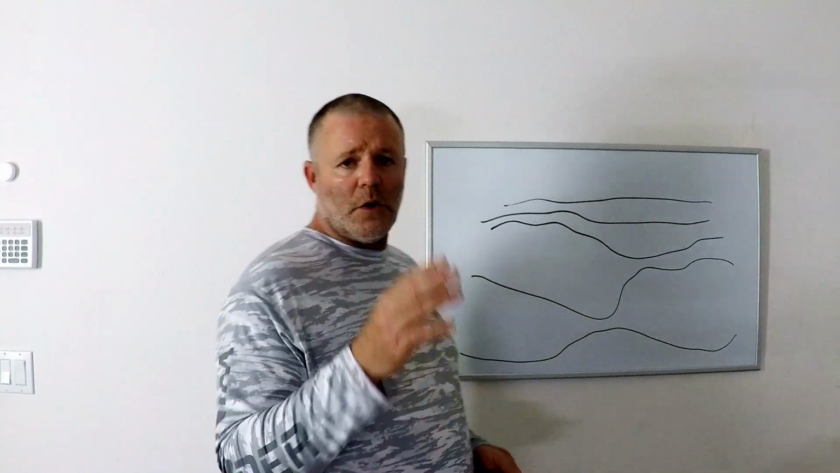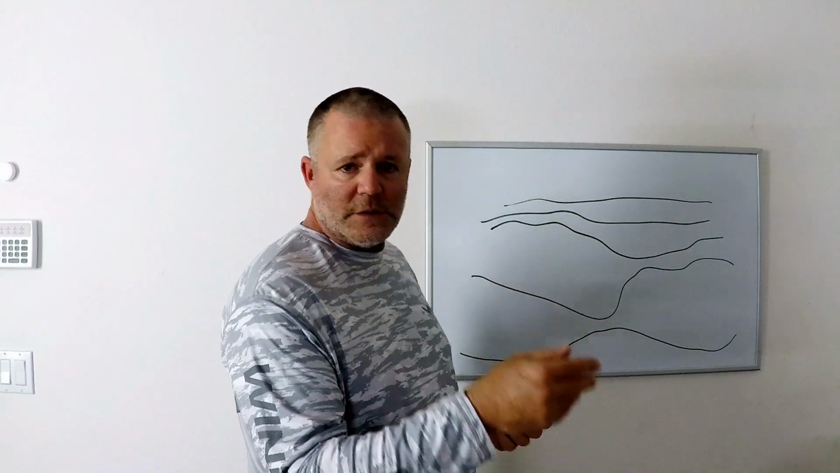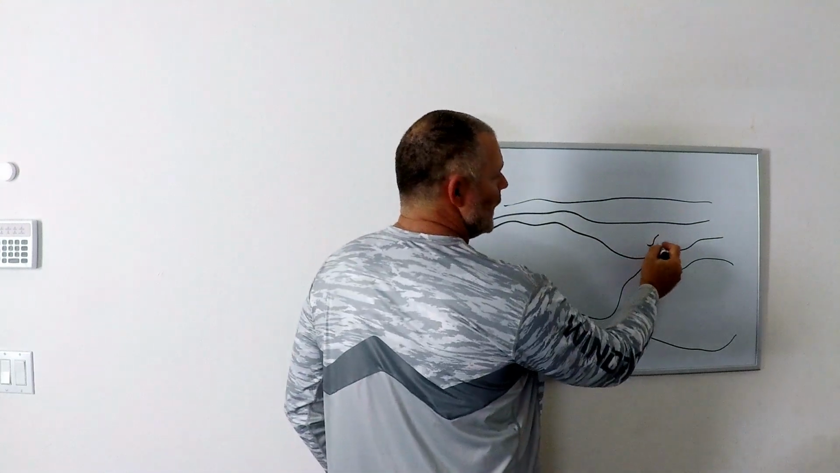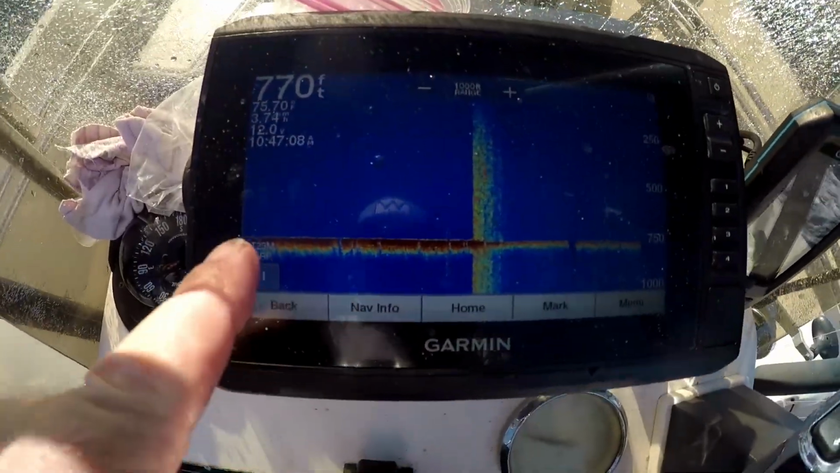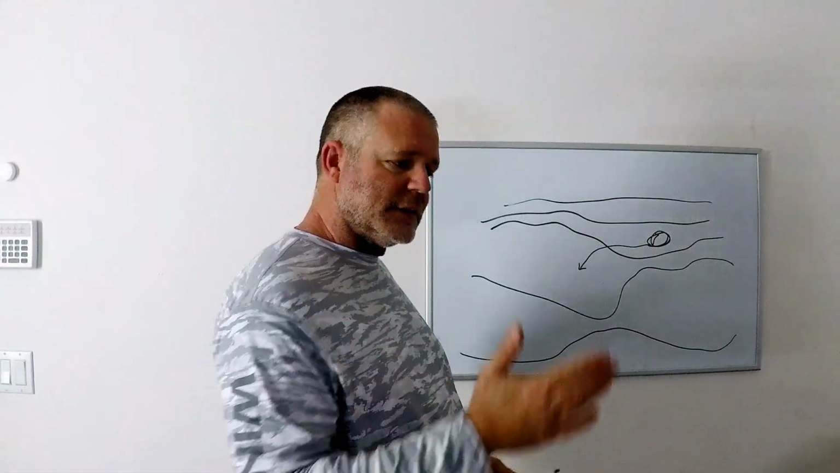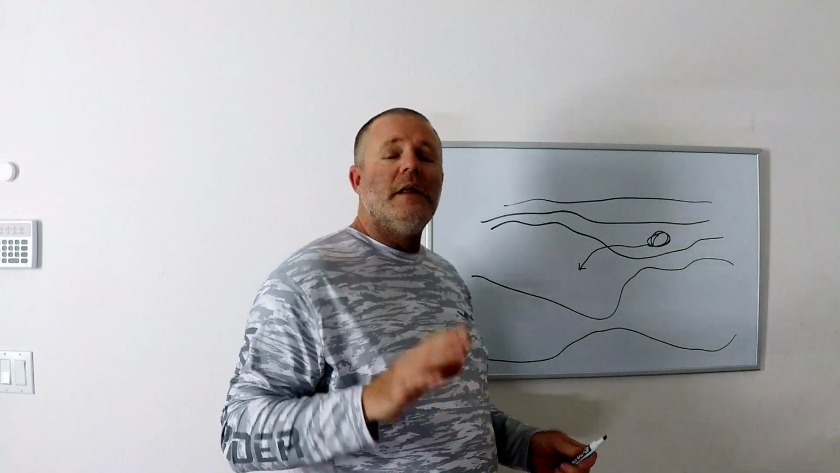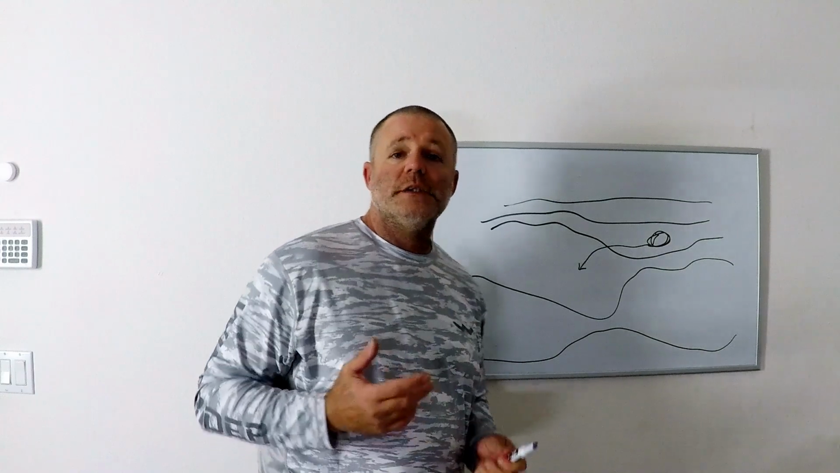So let's say your hardest return is red, and then it fades out into yellows and greens and blues. Let's say you're over in here and you're getting reds, and then you move over into here, and your bottom starts looking more like a mixture of pixels of reds, yellows, greens, some blues in there. That is more than likely mud, and that's an area where you'll want to try for your tilefish.